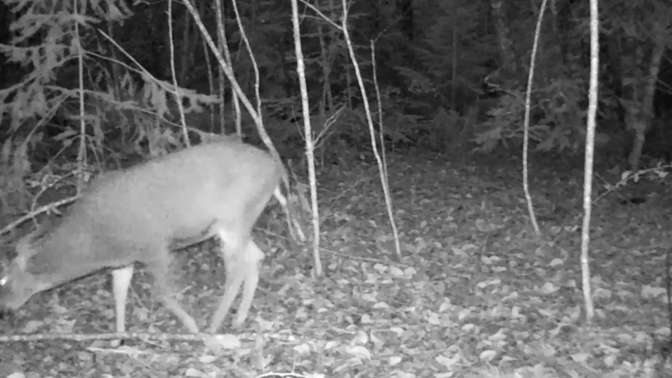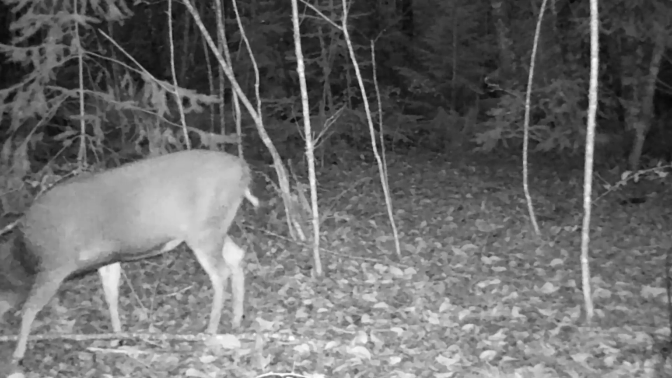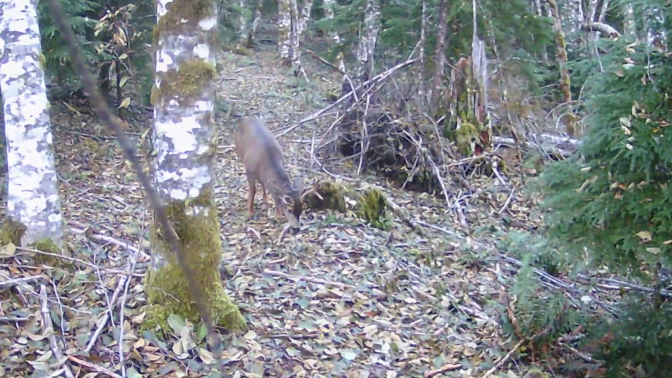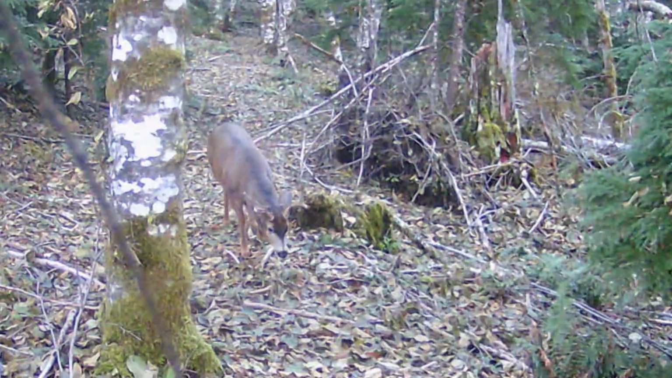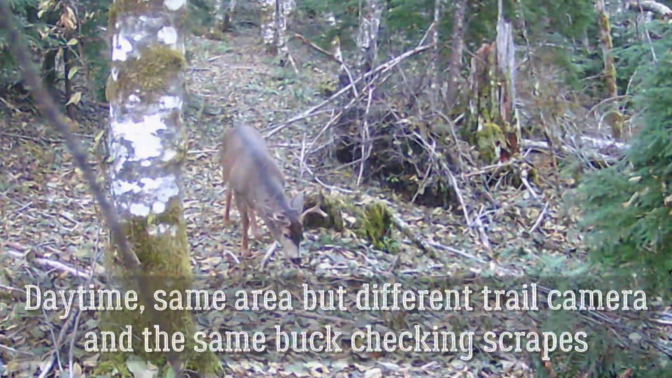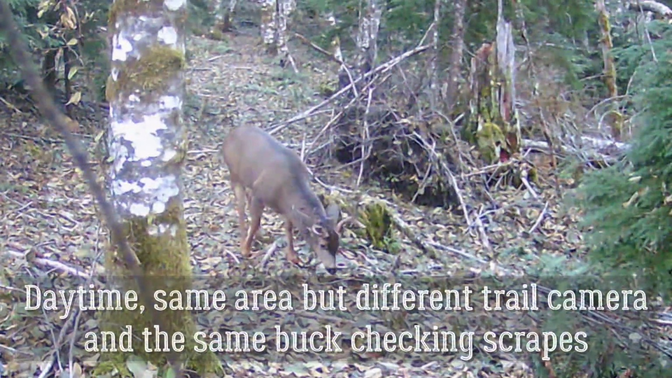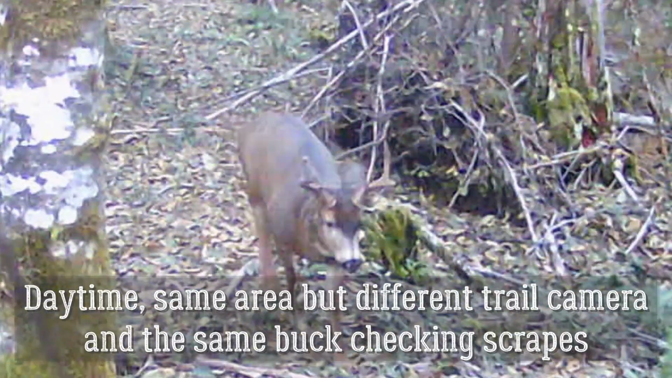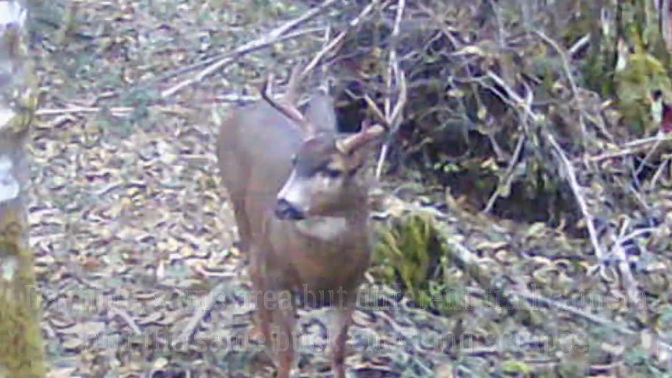The reason I found this place is those young alders are all ripped up. You can't see it in this black and white, but in the daytime it's pretty obvious this is a regular haunt. So he's smelling an area there where his scrapes are, and I've got video of the does coming through there and peeing.